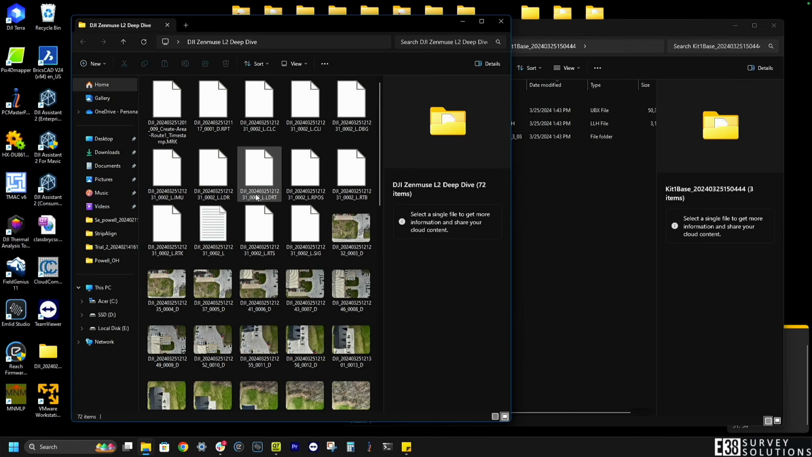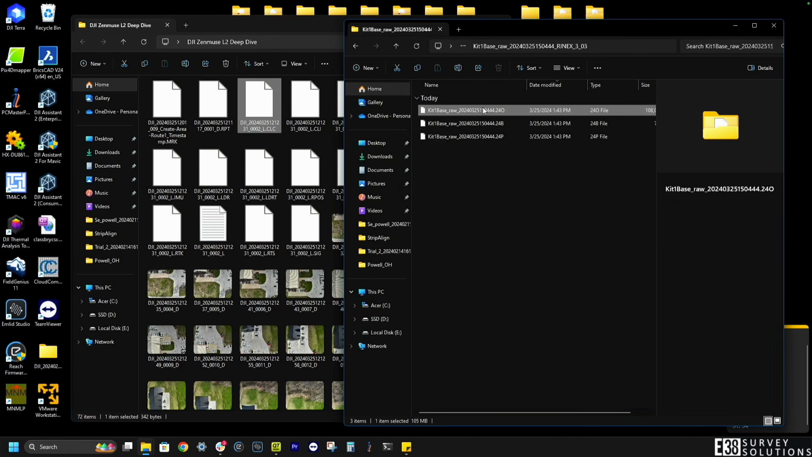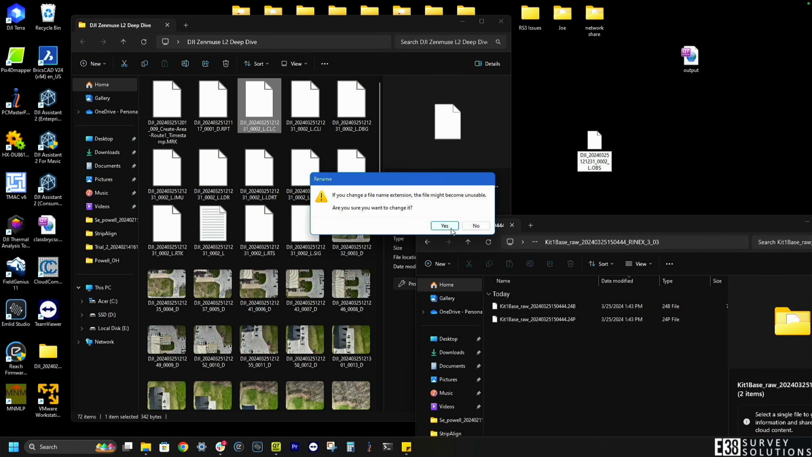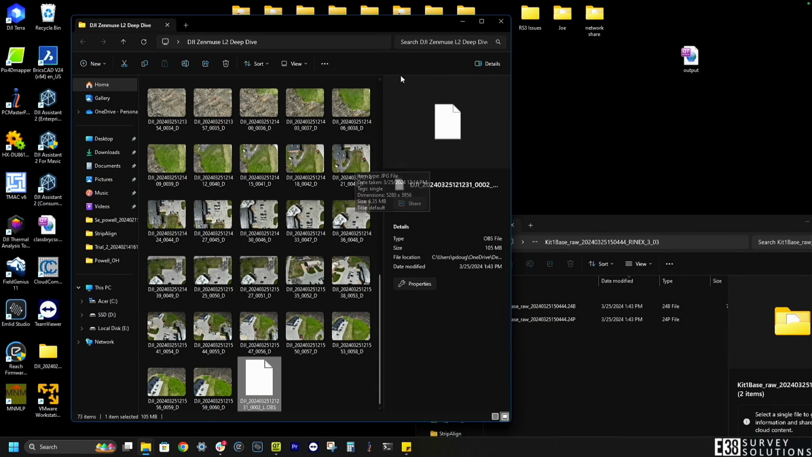Then within the mission folder, I'm going to copy the file name of one of these files with identical names and paste that to the observation file in the Rhinex folder from my base. I'll also change the file extension from .230 to .obs and put that in the mission folder.